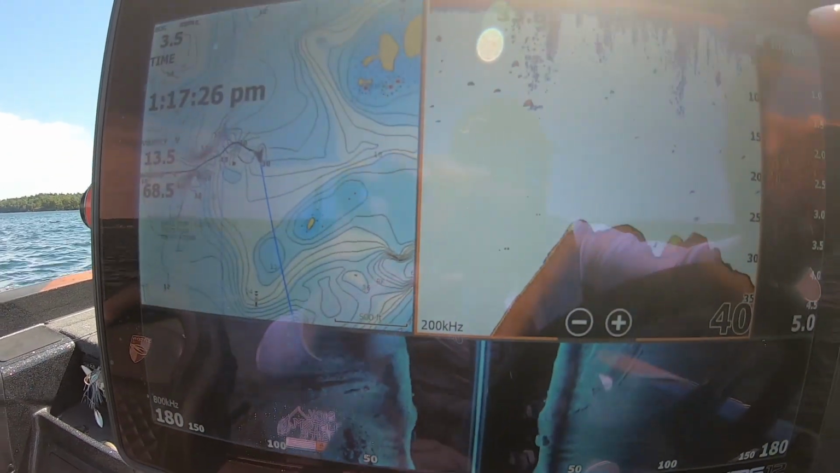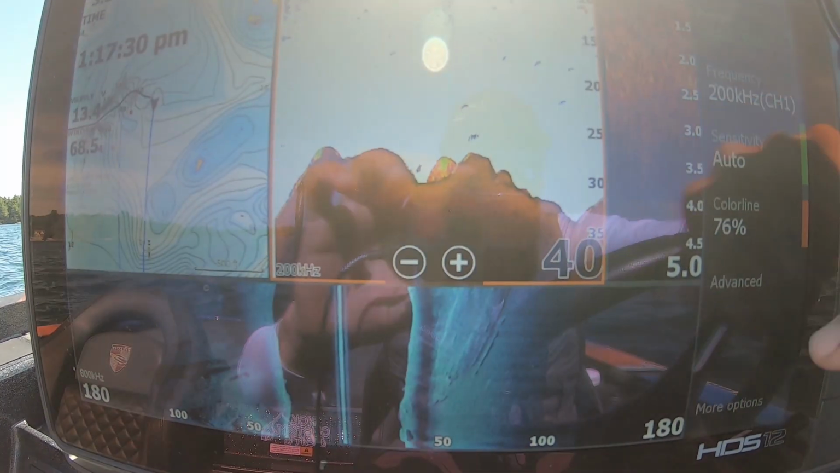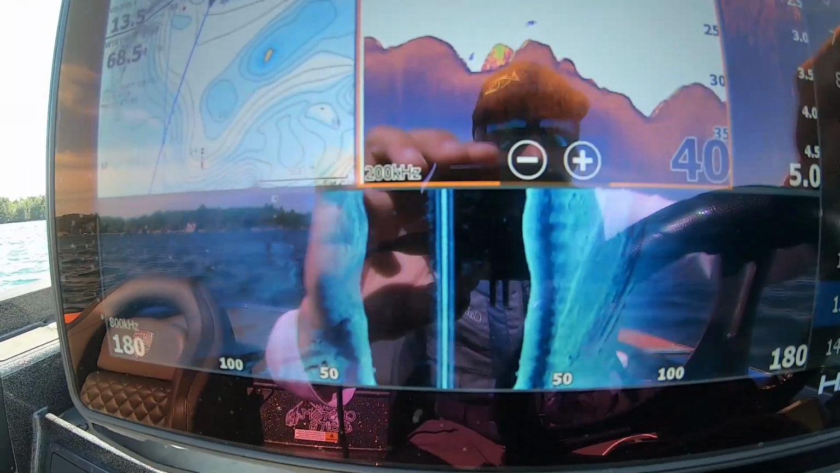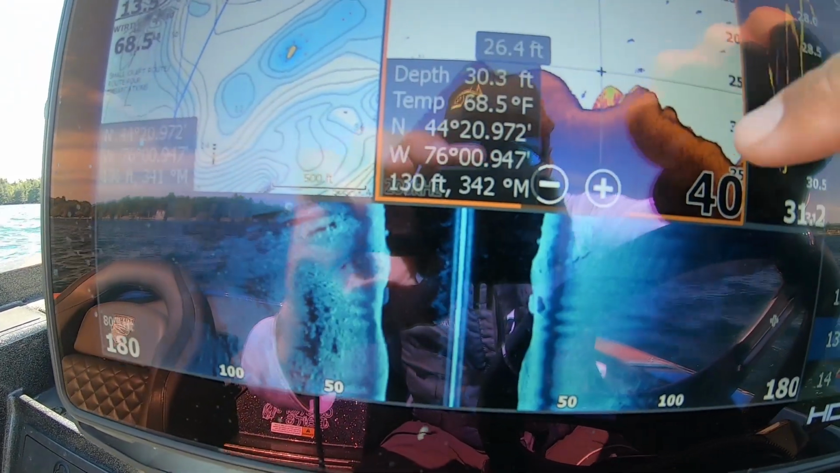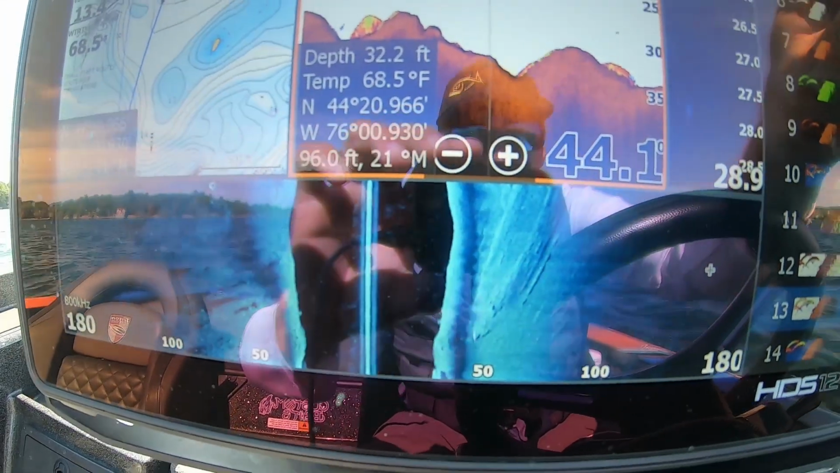So this one here, this is color palette 13. I'll show you that. If you hit your menu button when you're clicked on your screen there, you go to more options. There's the palette. Why I like that is because it kind of distinguishes the bottom from the fish a little bit better. You'll see here, that's a boulder. That's a boulder too, but that one's a bigger one that's kind of up off the bottom.